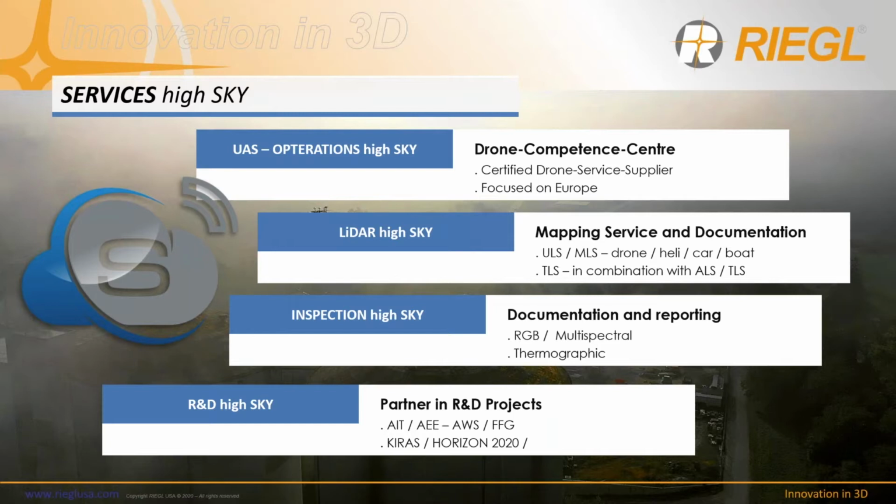On the other hand, Skyability has its strengths in collecting inventory data for inspection purposes. Inspection HighSky stands for taking the right sensor system to locate damages in infrastructure facilities. We do that with different approaches, depending on what we are looking for.